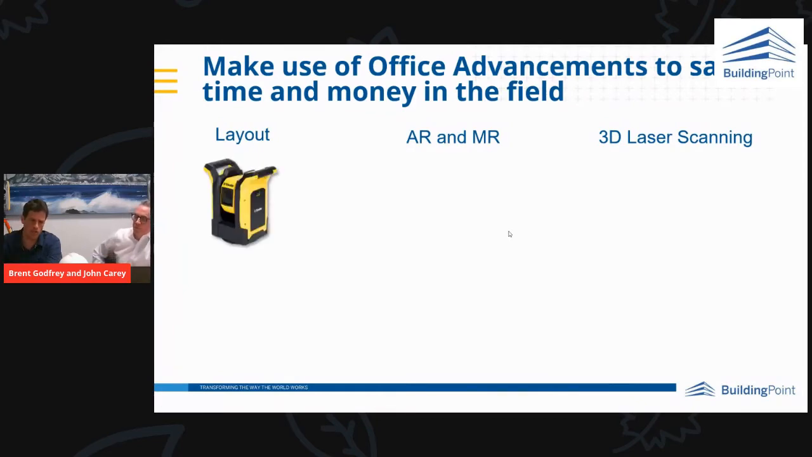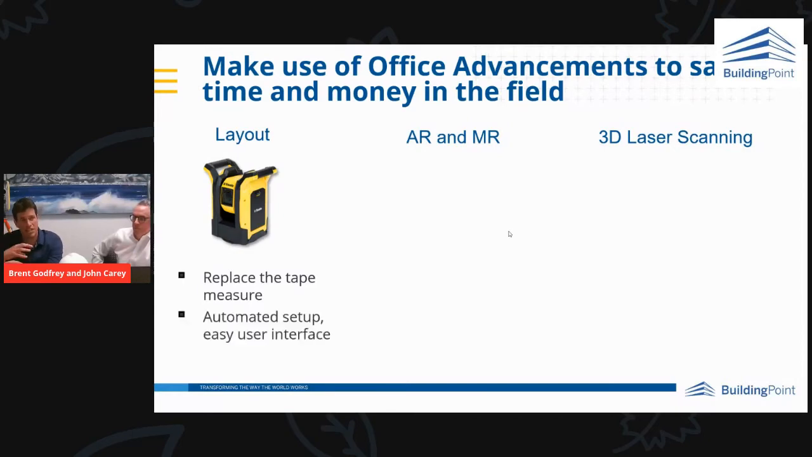When it comes to layout, we have tools such as robotic total stations, and we also have advanced layout tools, which are not quite a robotic total station but replace the tape measure. These tools automatically set up off your site control system. They automatically level themselves.